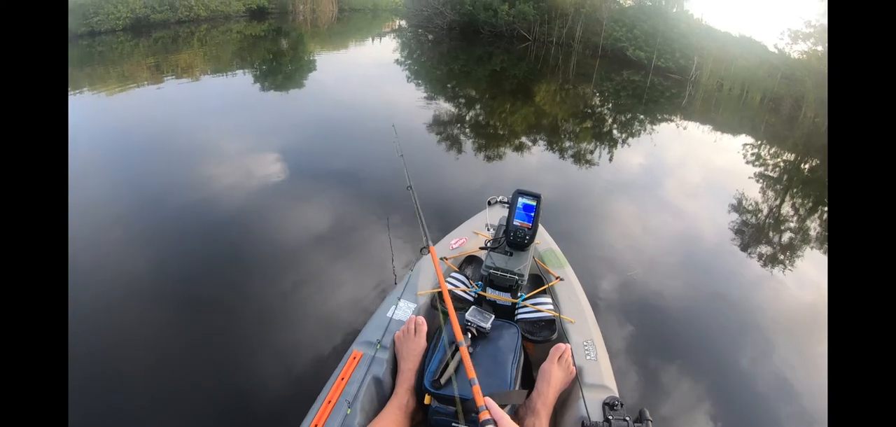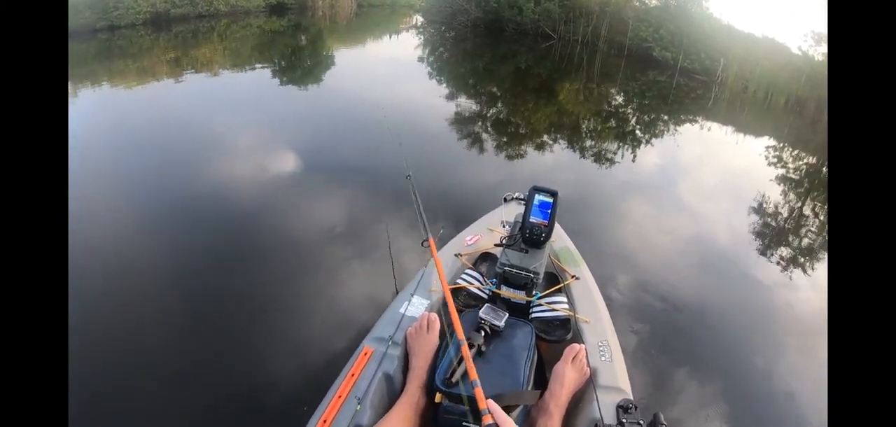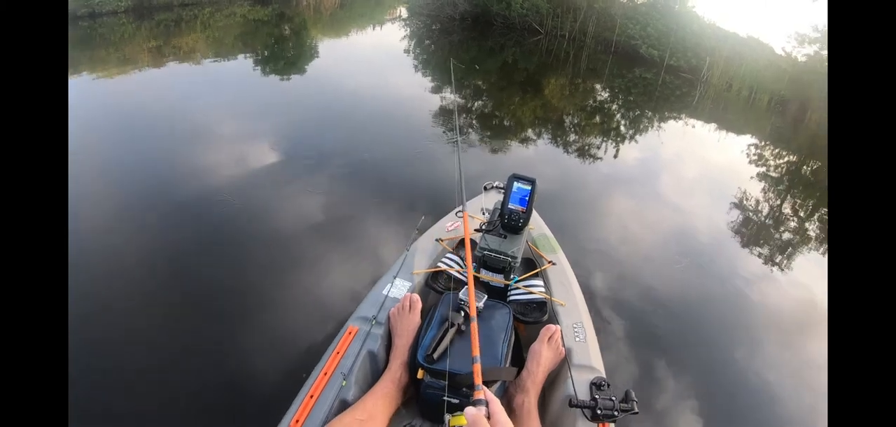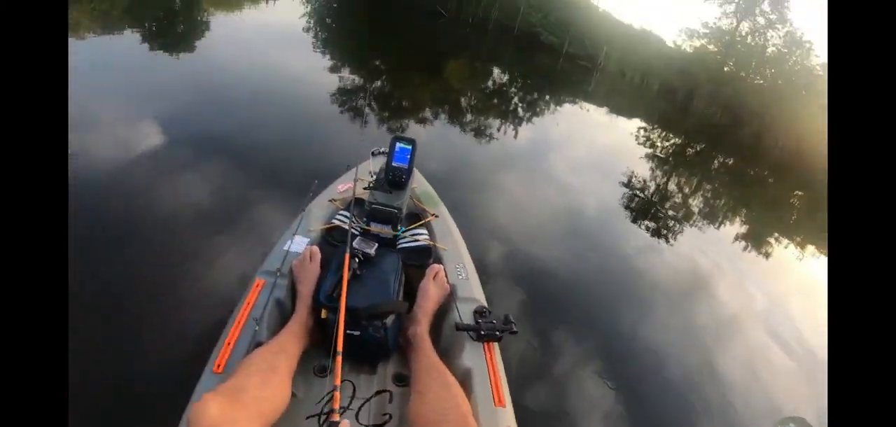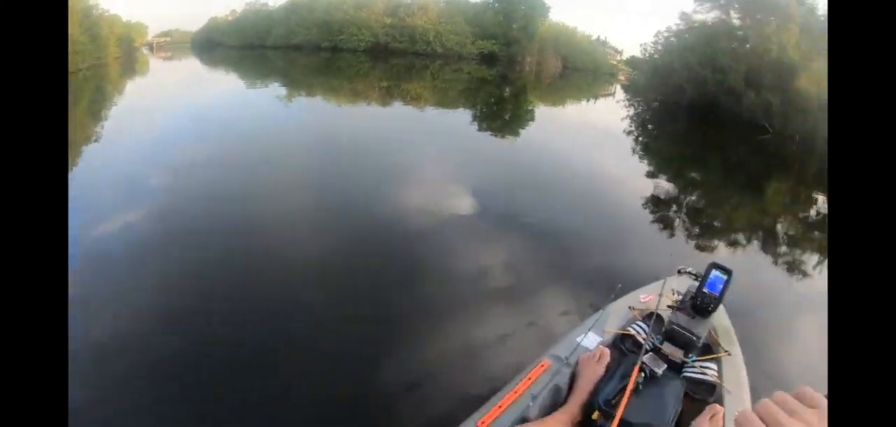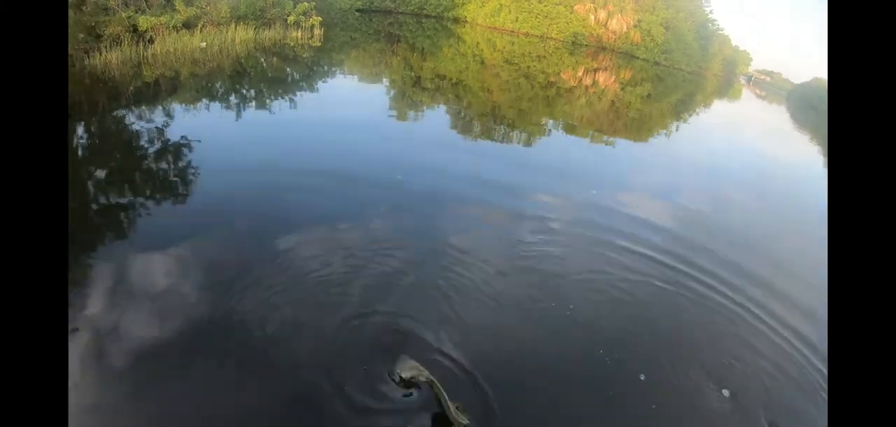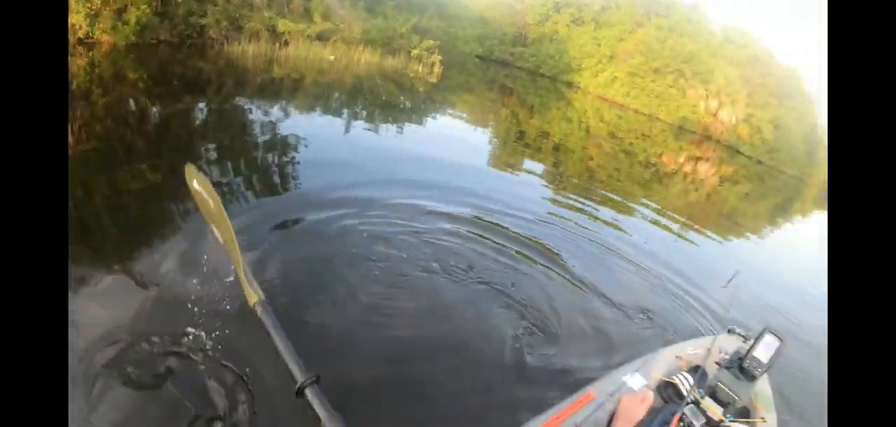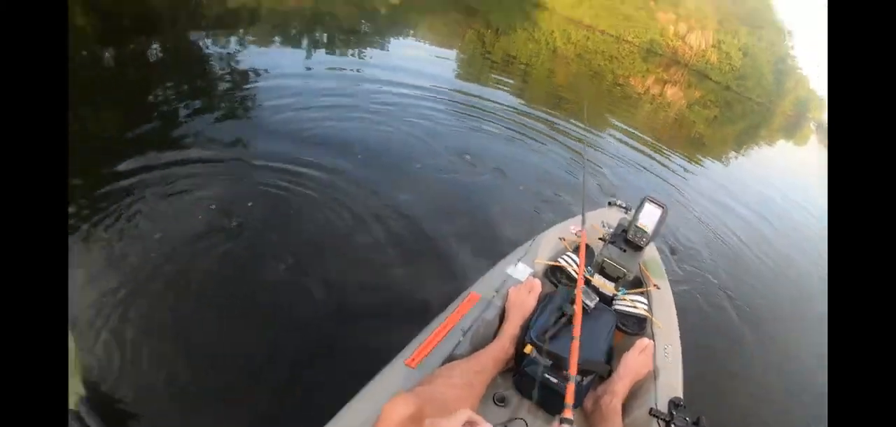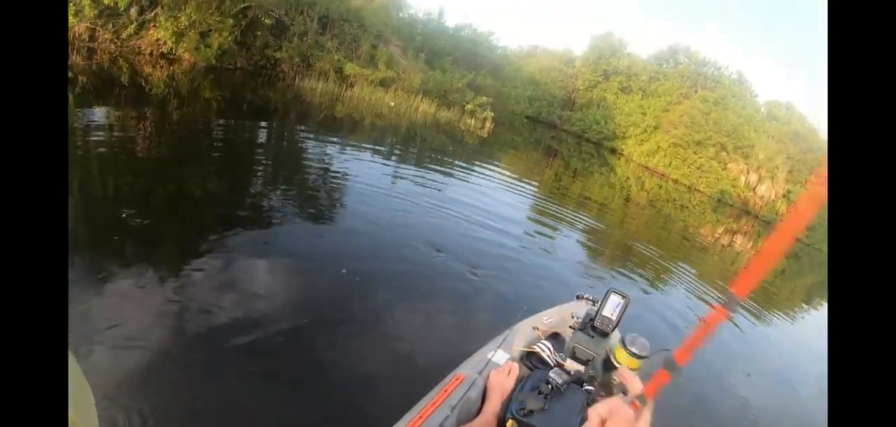I will say one of the frustrating things about having a fish finder: before you have one, you're not catching anything, you just assume, well, there's nothing there. When you're marking them and you're not catching them, you need to start to question your bait choices and your life choices. Let's see if we can find anybody in this grass over here.